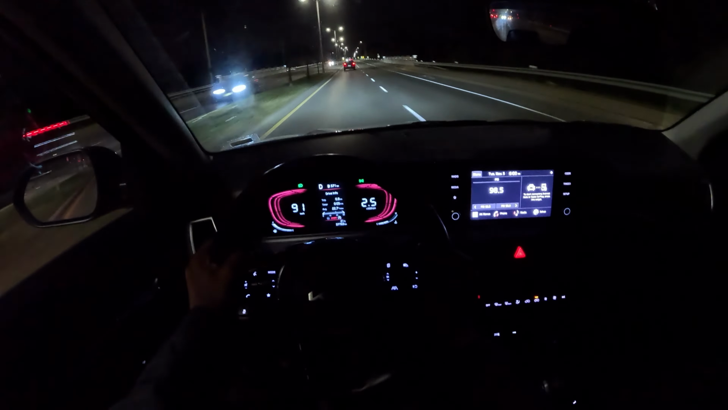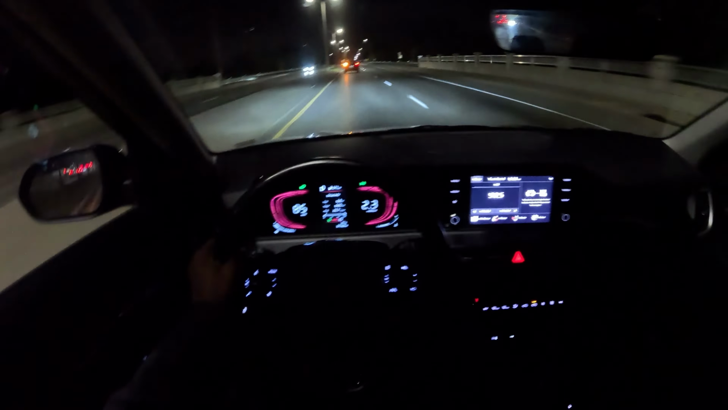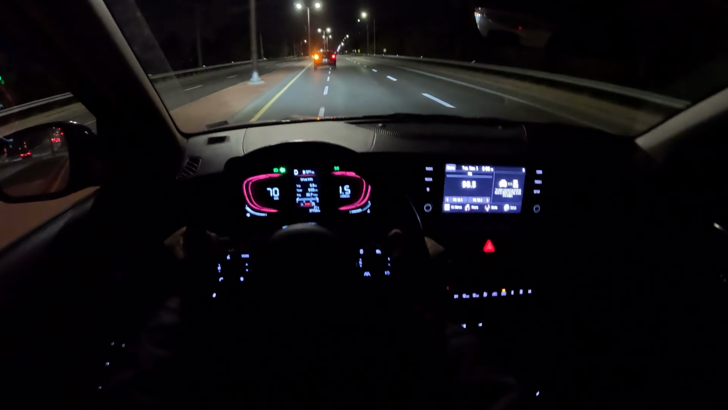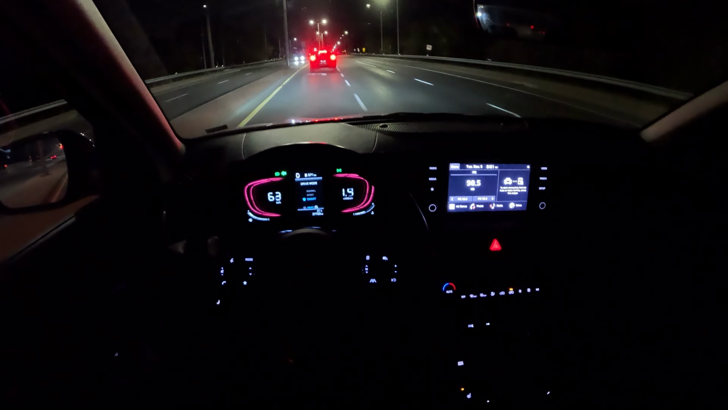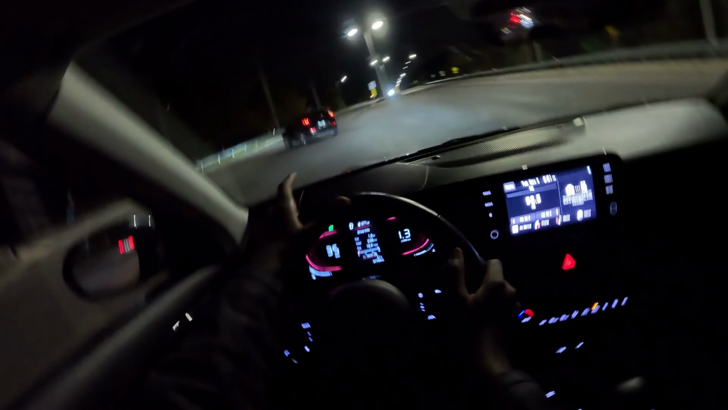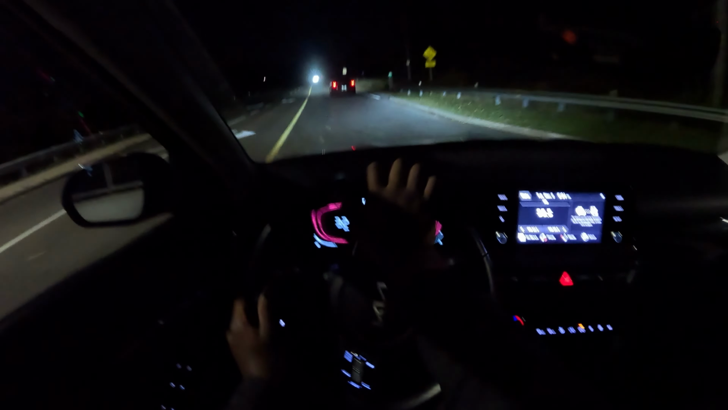Very, very quick actually. Not bad at all. And the suspension is smooth, even though we're pushing this car into areas it's not supposed to be anywhere near. It's capable enough. It's pretty capable.